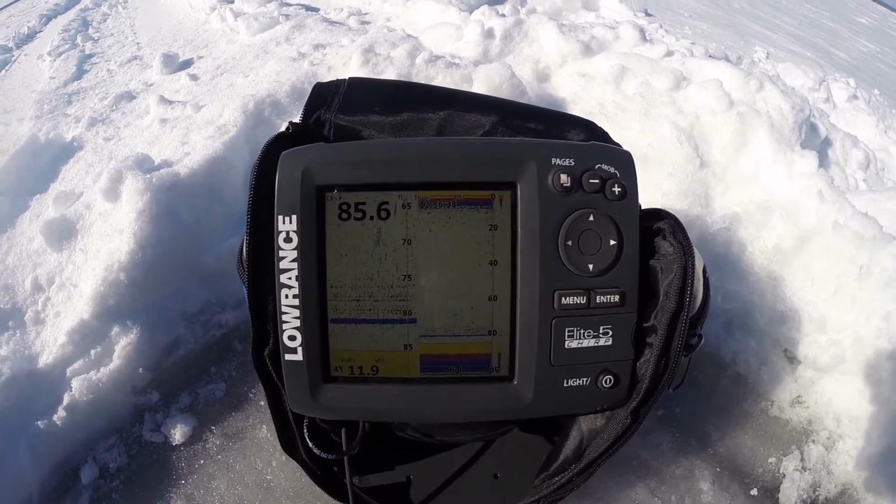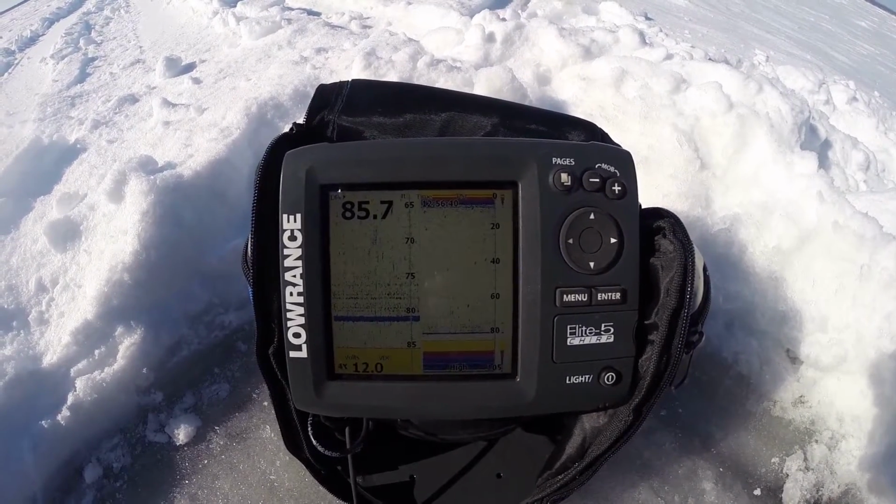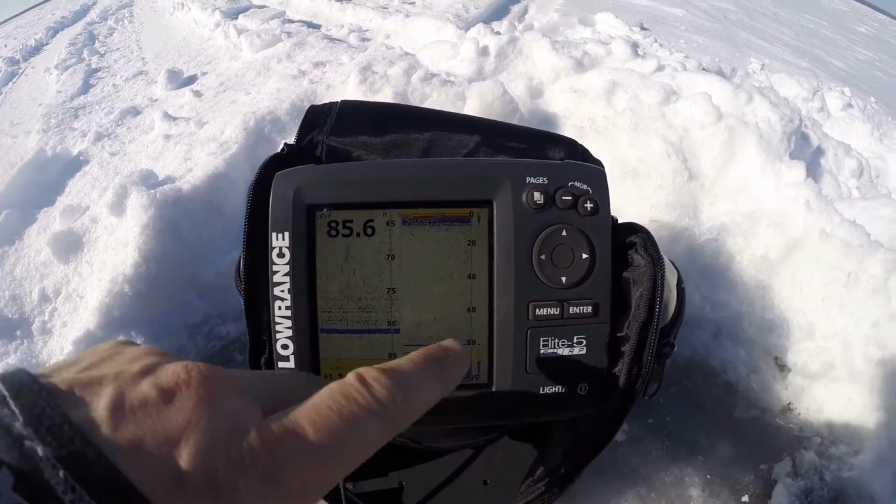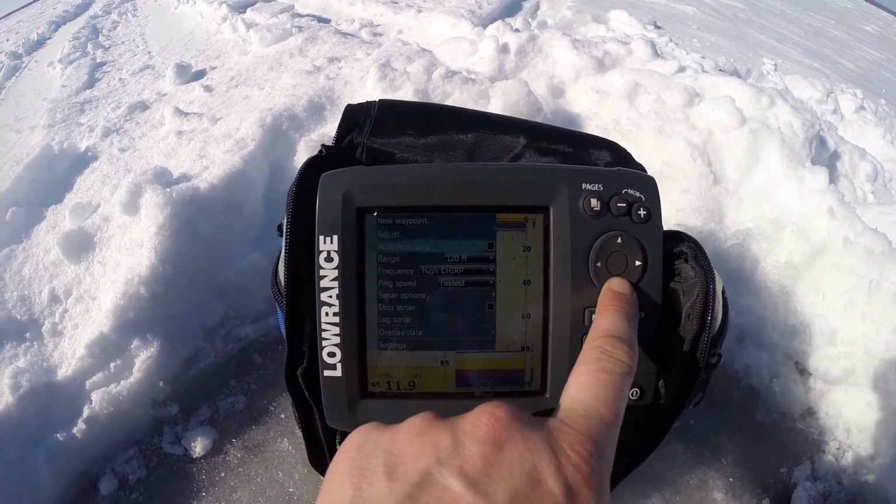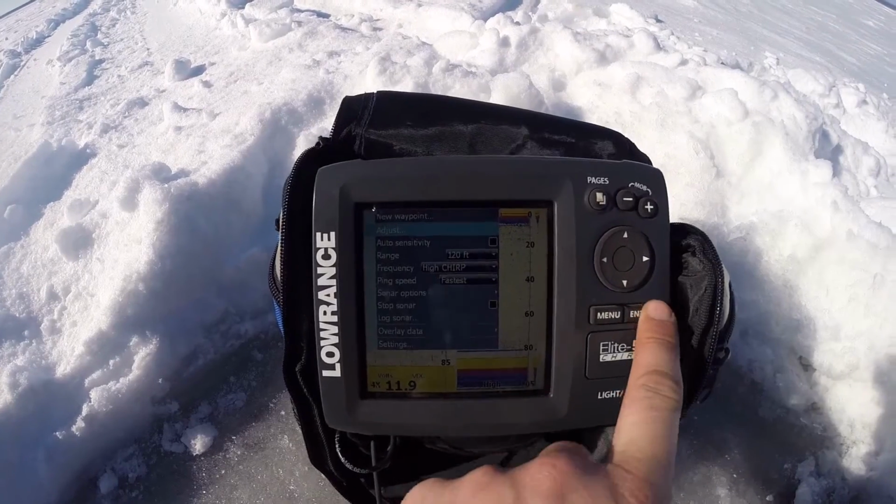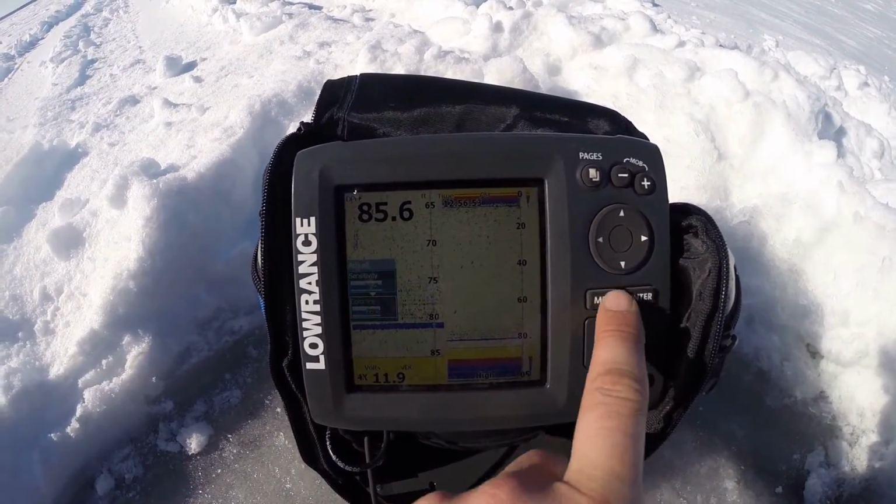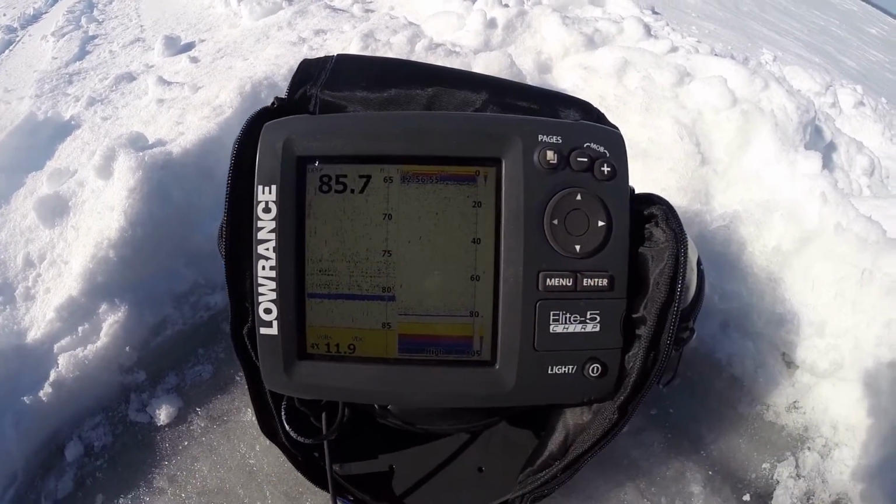Okay, so I moved to a little bit shallower water. I'm in 85 feet now, and I went back to the chirp. I'm on high chirp, sensitivity set to 72, and I switched lures as well.